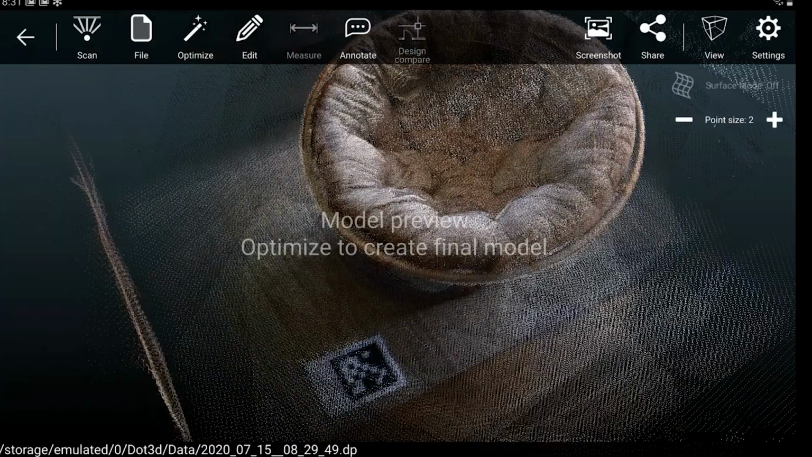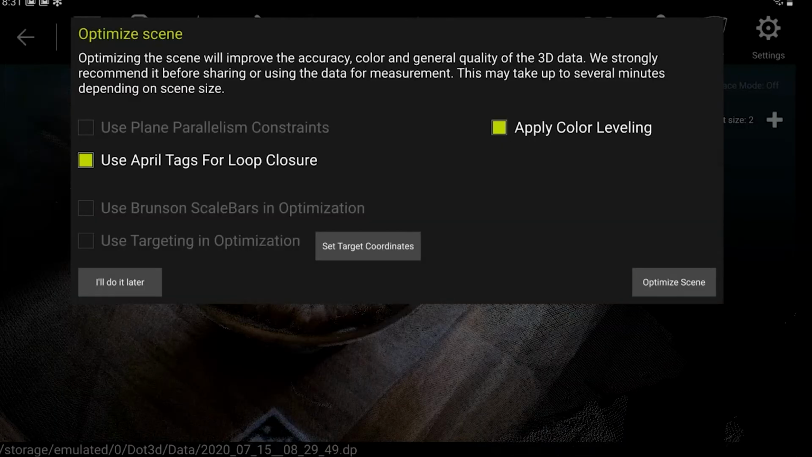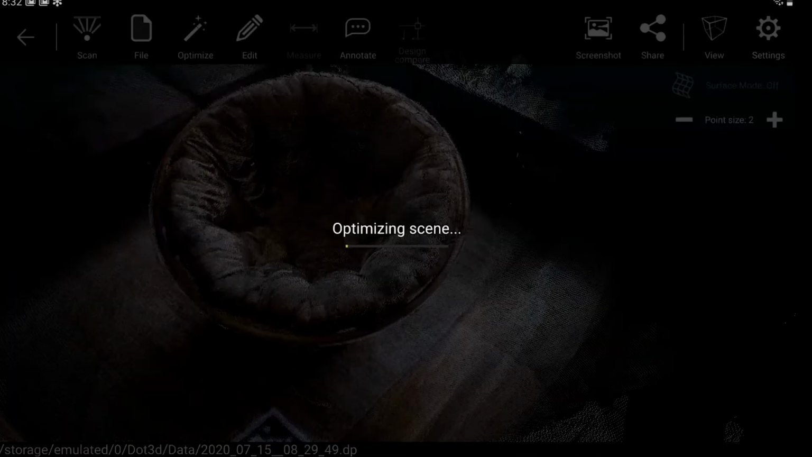So it looks like we got a very complete scan of the chair, and I'm going to go ahead and move forward with the optimized functionality. I automatically have the boxes checked to use April tag, so this is taking into account that tag on the floor, and also to apply color leveling, which is a new option in the very latest release of our software, 3.3.3, which is about to hit shelves. In 99.9% of cases, you're going to leave that checked. What that means is it's leveling the colors throughout the scene. So it's making sure that the colors blend nicely as you captured the same objects or surfaces from different angles and different distances.